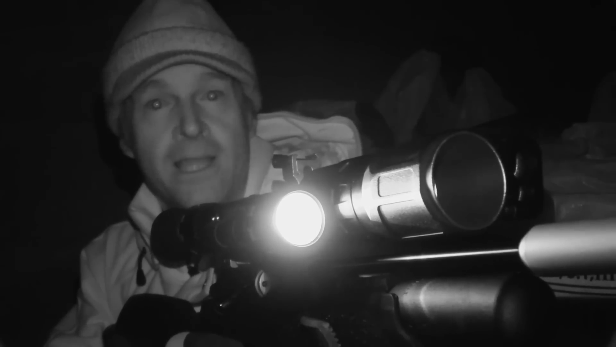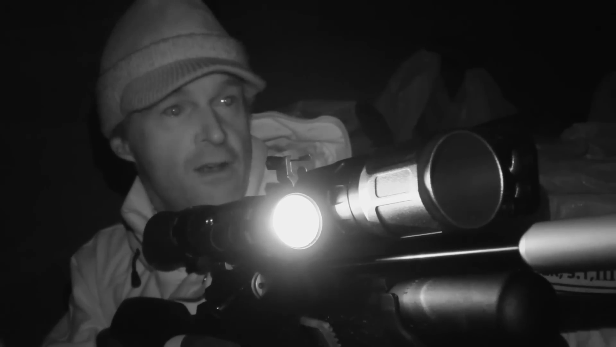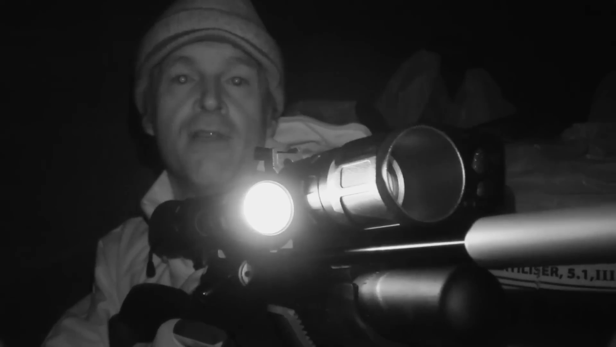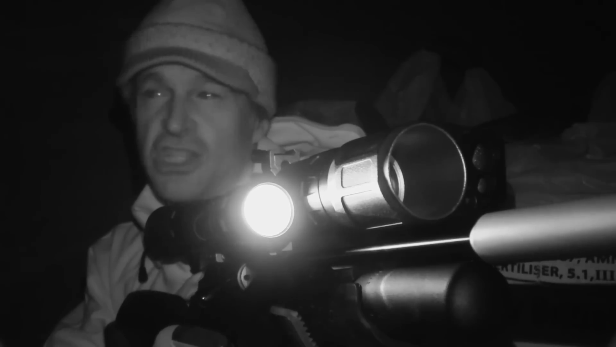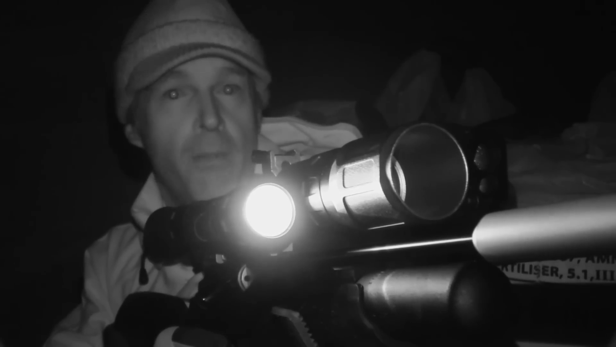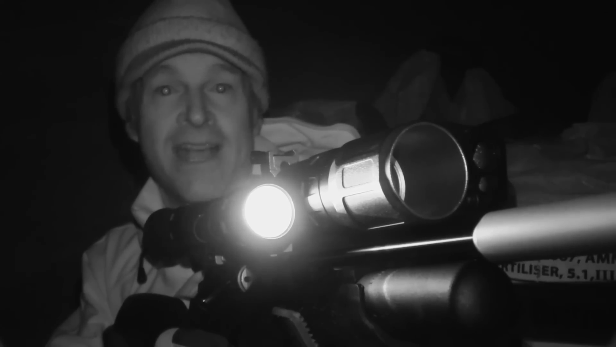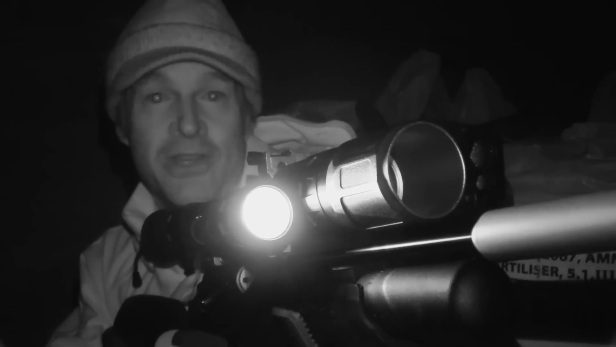Now, one thing you've probably noticed is that I haven't gone to the trouble of putting out my usual bait spots to keep rats still. That's for a couple of reasons. Firstly, there's just so much feed around here that it probably wouldn't stop them anyway. And secondly, there are just so many rats that I'm still getting plenty of opportunities.